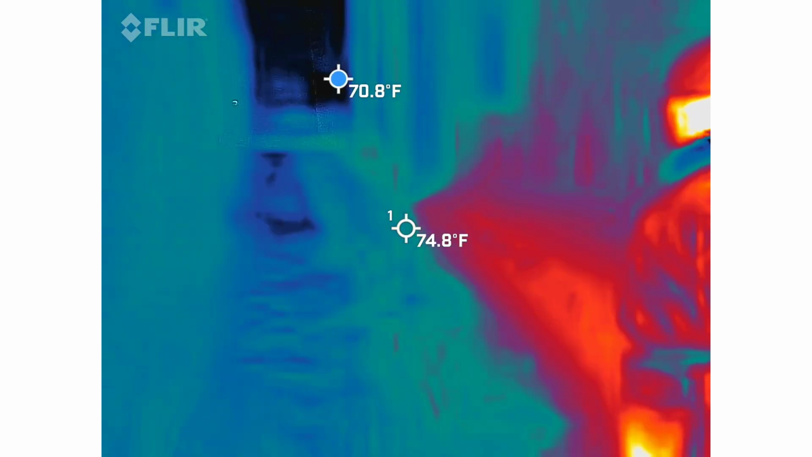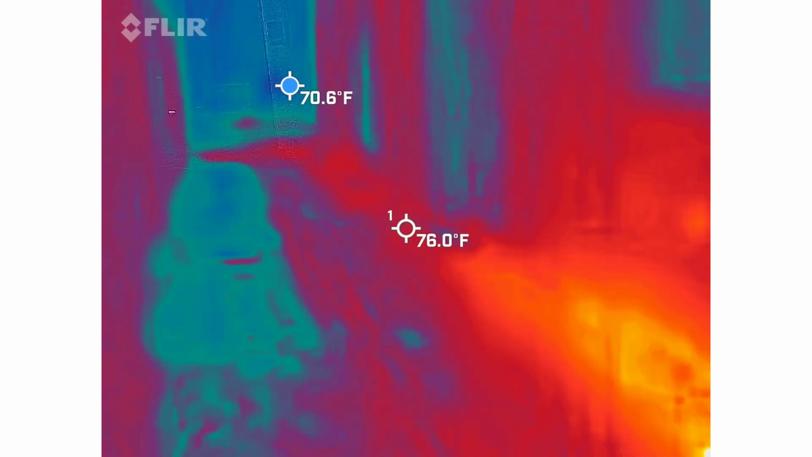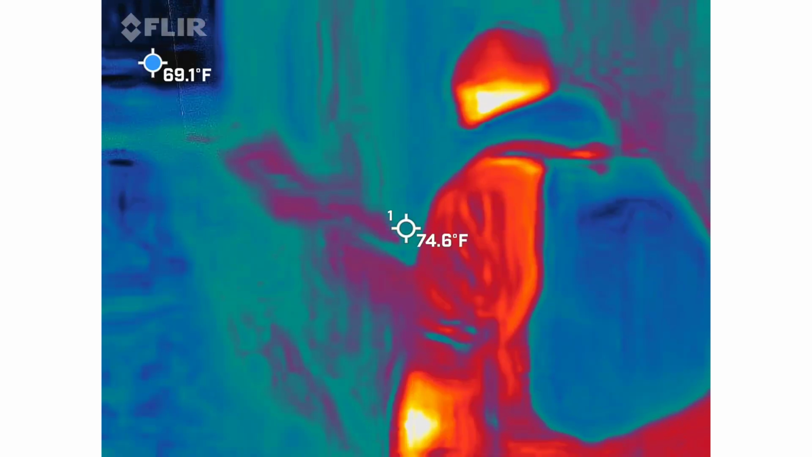Normally I told you to go all the way up here. This whole thing. It's not worse than what I want. Can't see what we're doing. So.